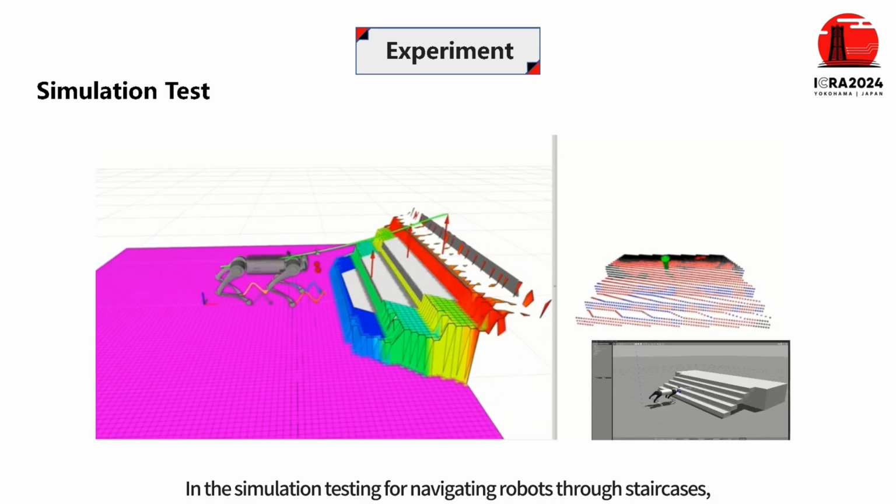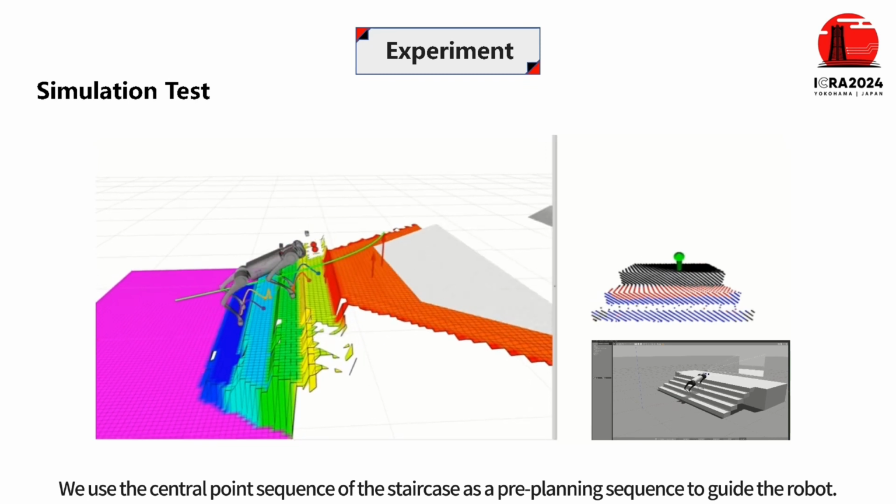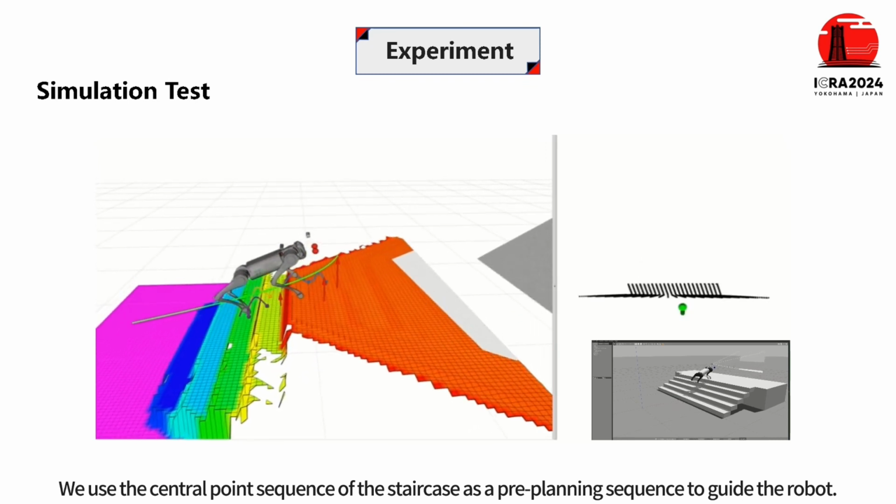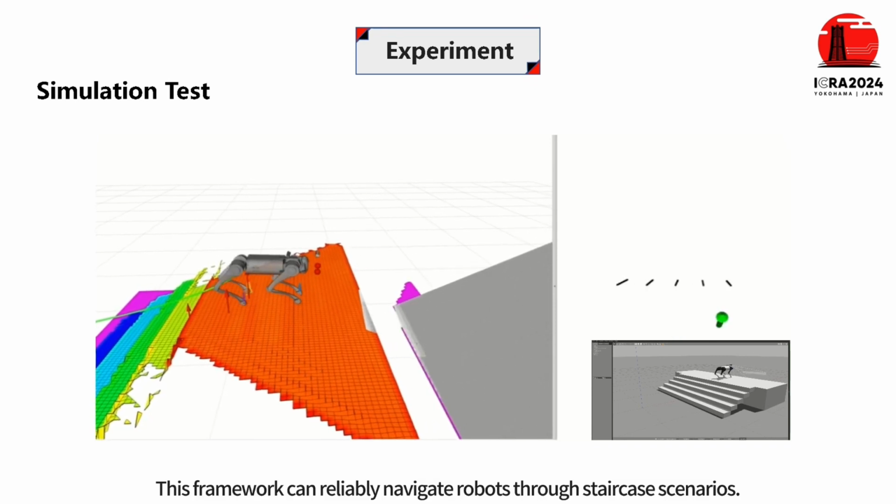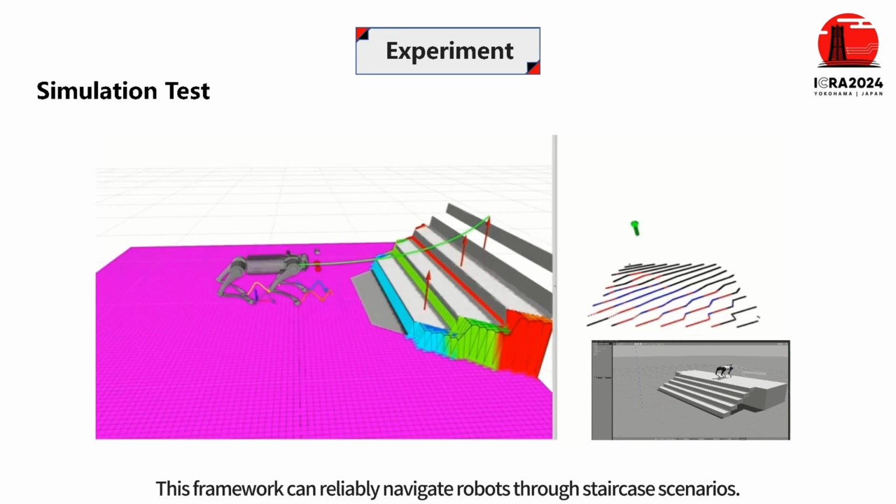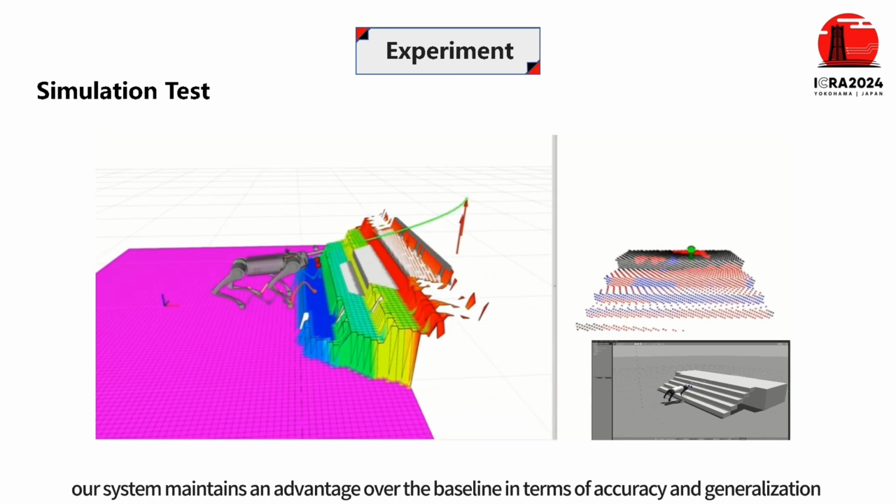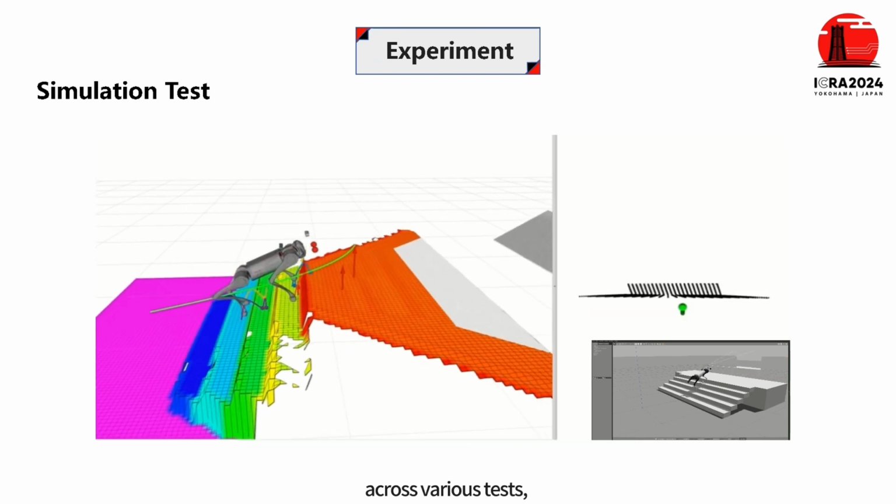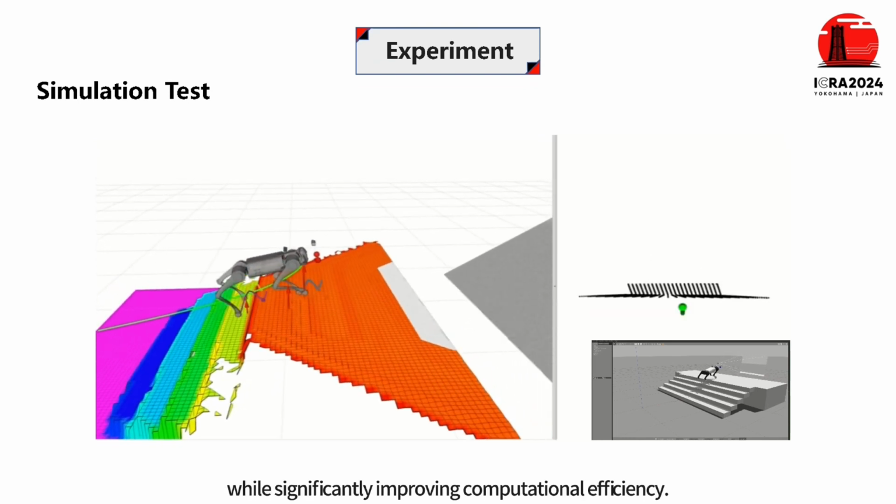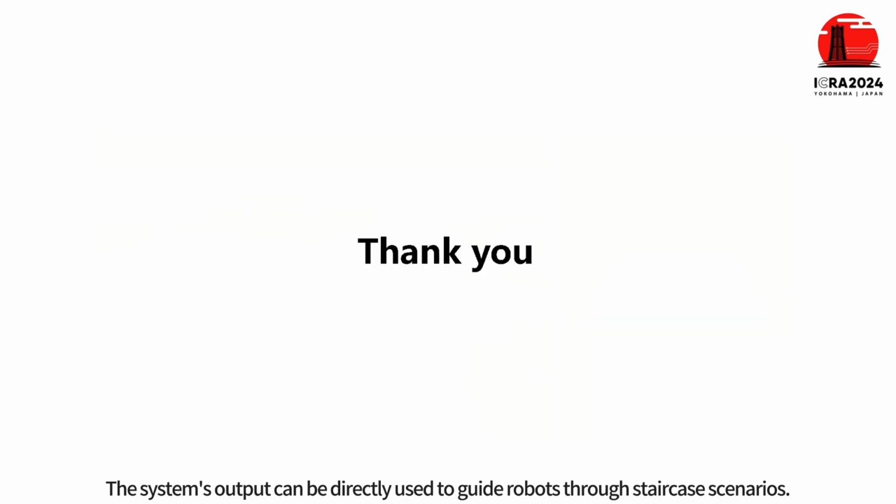In the simulation testing for navigating robots through staircases, we used the central point sequence of the staircase as a pre-planning sequence to guide the robot. This framework can reliably navigate robots through staircase scenarios. In summary, our system maintains an advantage over the baseline in terms of accuracy and generalization across various tests, while significantly improving computational efficiency. The system's output can be directly used to guide robots through staircase scenarios.